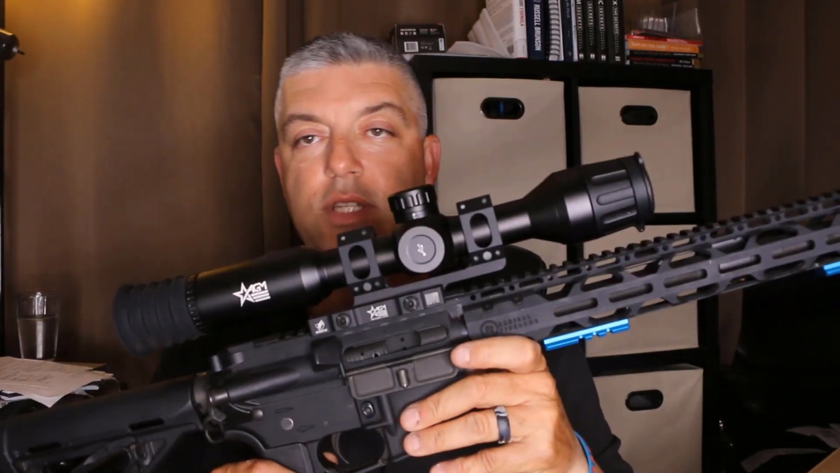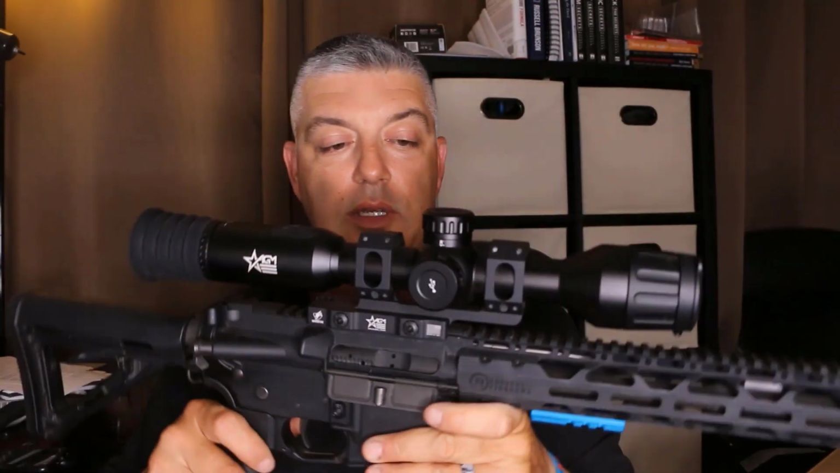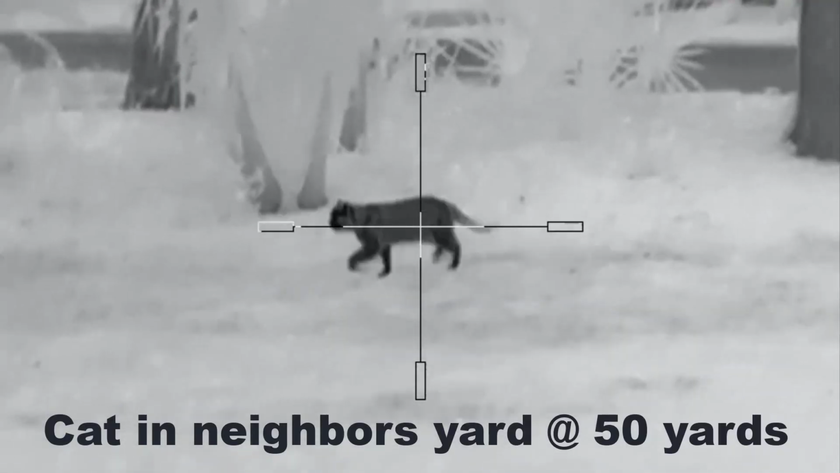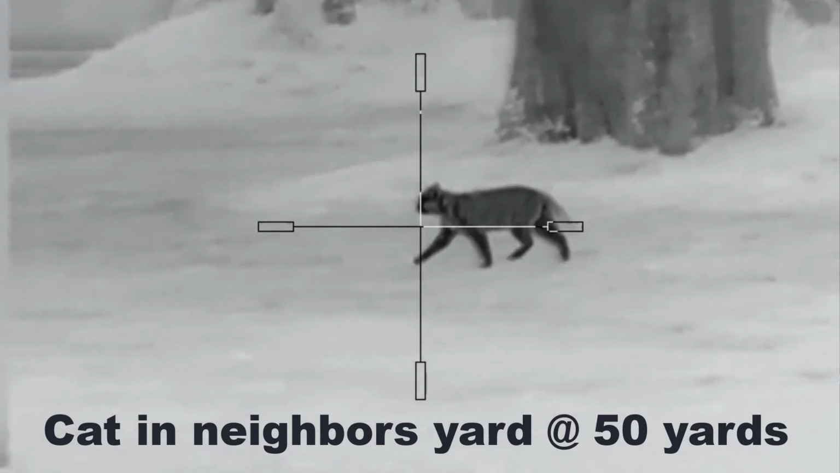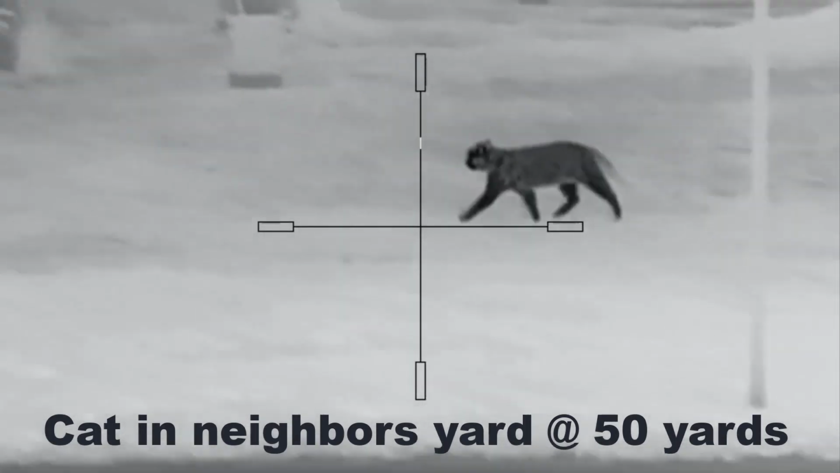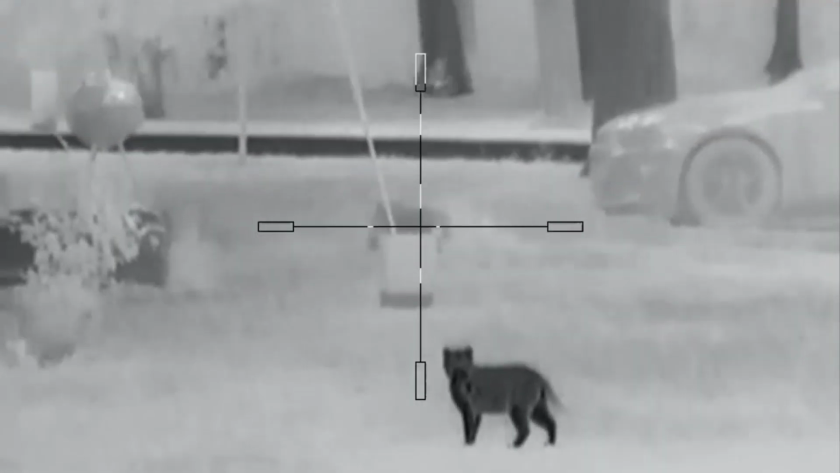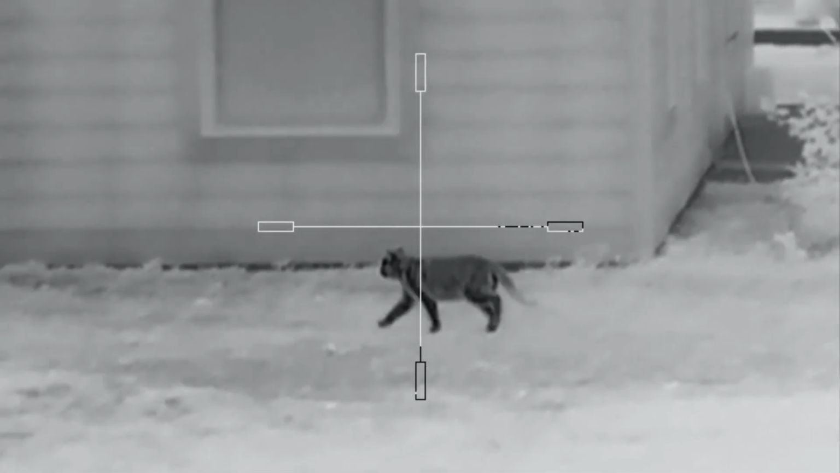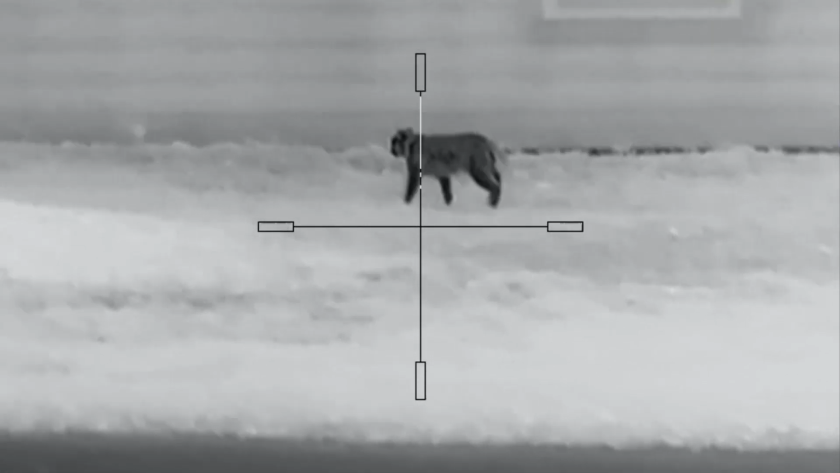So the first thing I like about this scope is the price. Every unit is priced really well. I mean, it's the best in its class as far as price goes. I already talked about the mount a minute ago, but I really like the mount on this thing. Again, it's one of the best made mounts in the industry, and you just can't beat it.